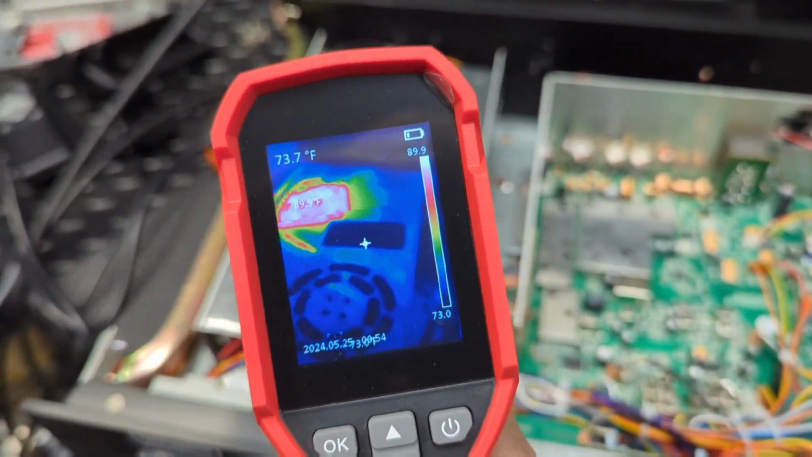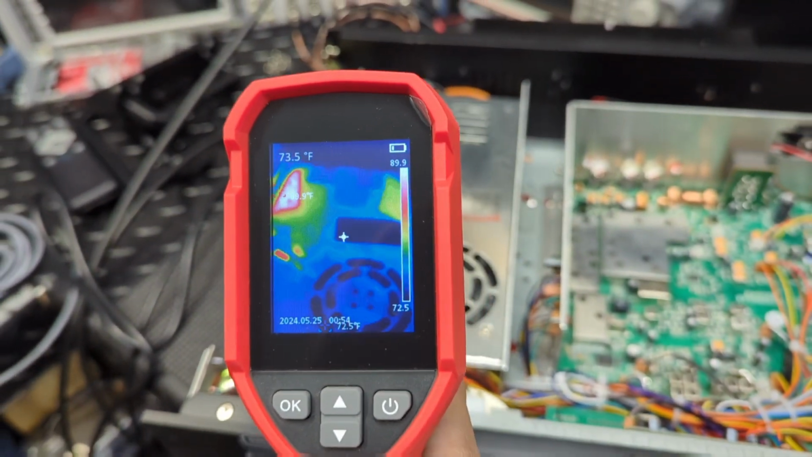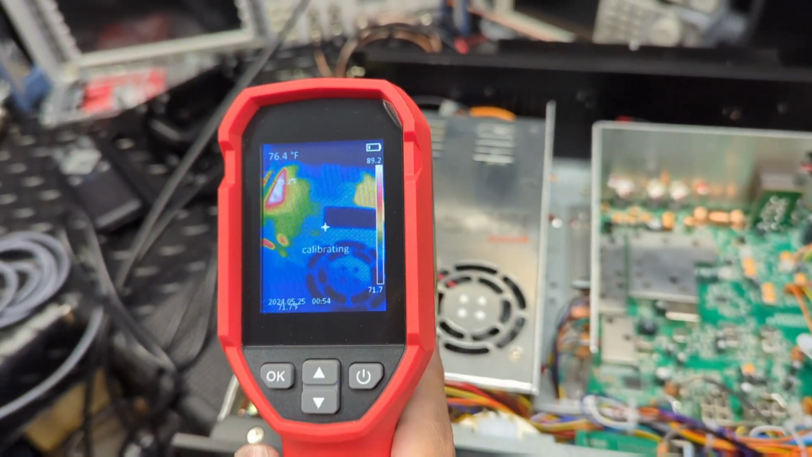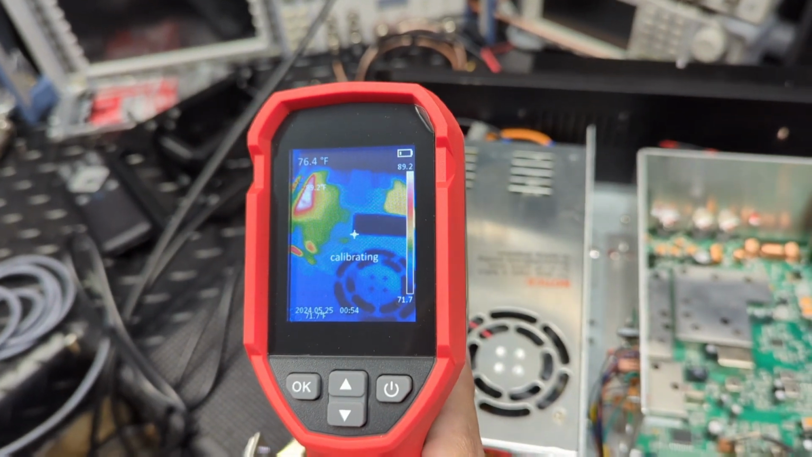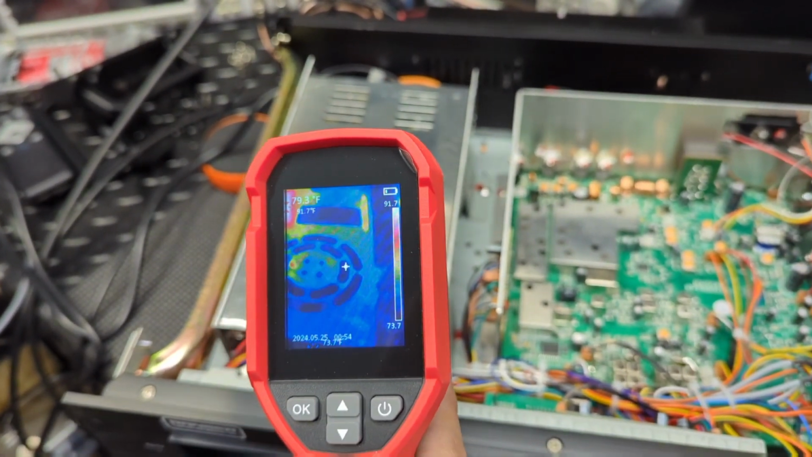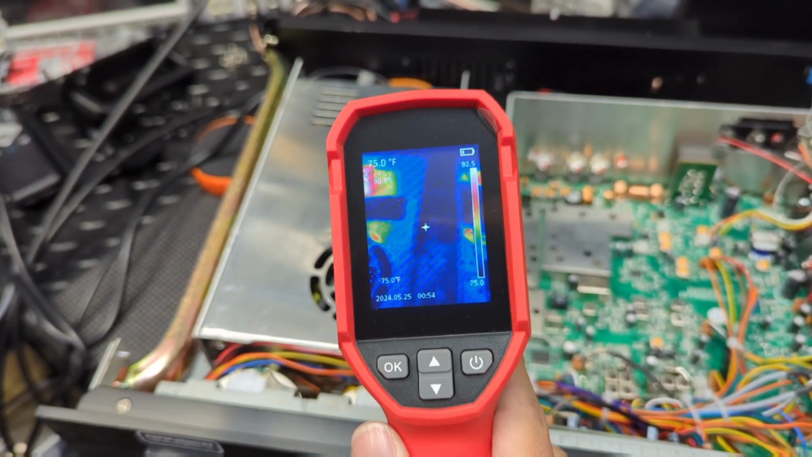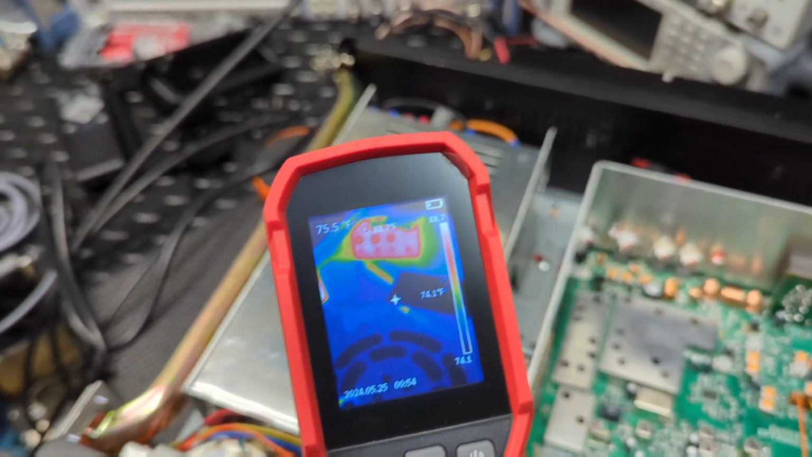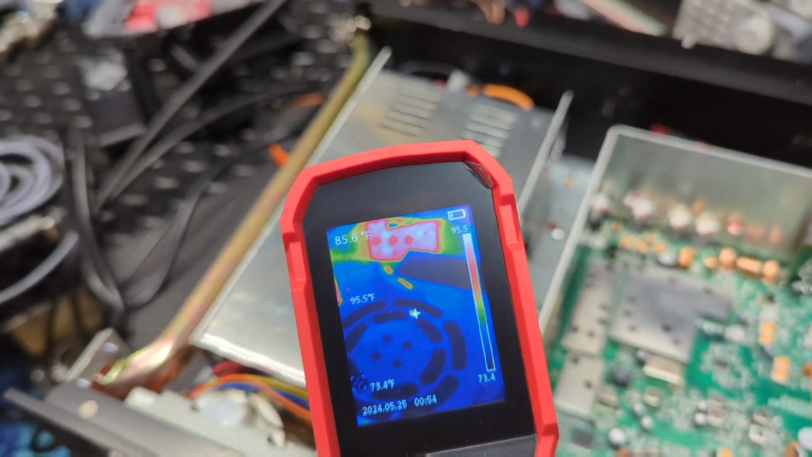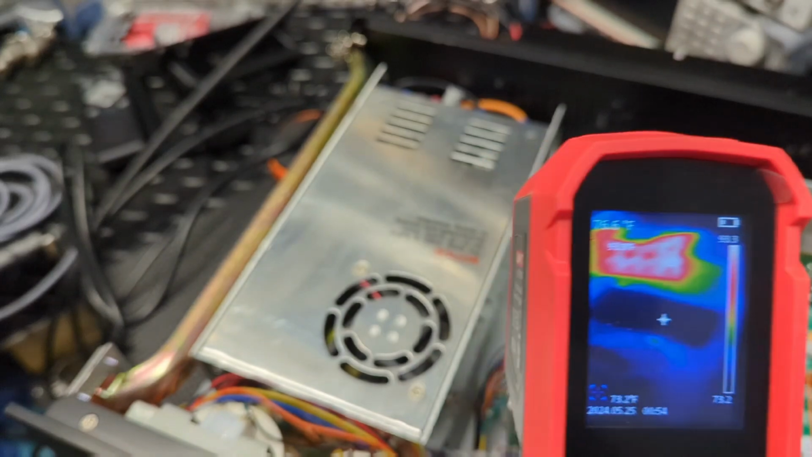And another thing too is, like I said, you're going to get some false readings because of the reflection on things. I know people have had questions about power supplies in base units, if they were big enough supplies. You could actually use this to see possibly if you're overloading the power supply.